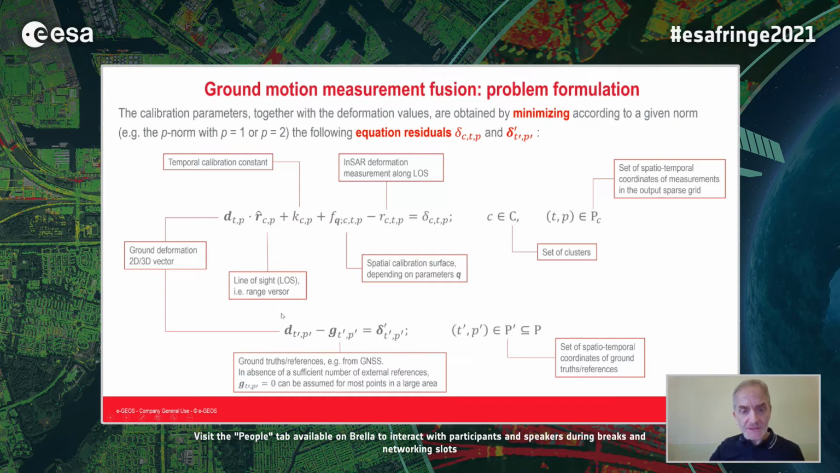The second equation tells us that the actual deformation should be close to the external available reference deformations. But in general, we can also assume that if we have a large area, the actual deformation should be zero for most points.